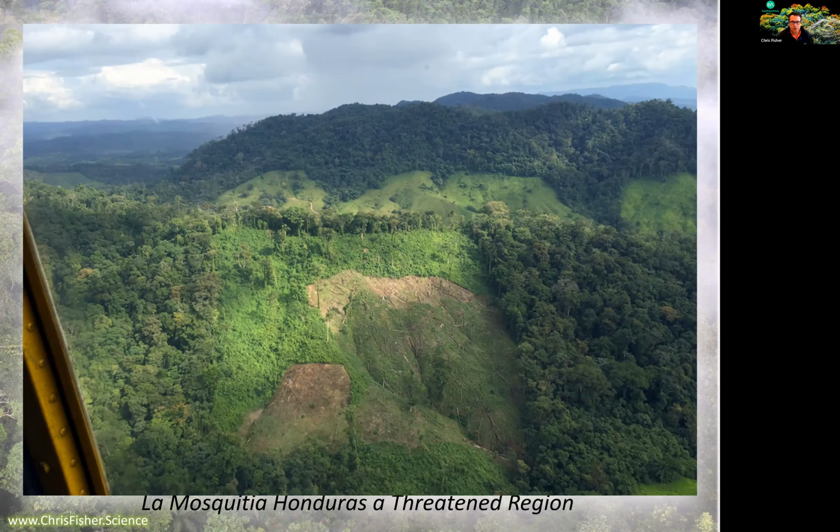Once this old growth tropical forest is removed, it cannot be replaced. It is a remnant from a prior climate regime. And so it will be replaced, if it's reforested, by something else, by a different kind of forest.